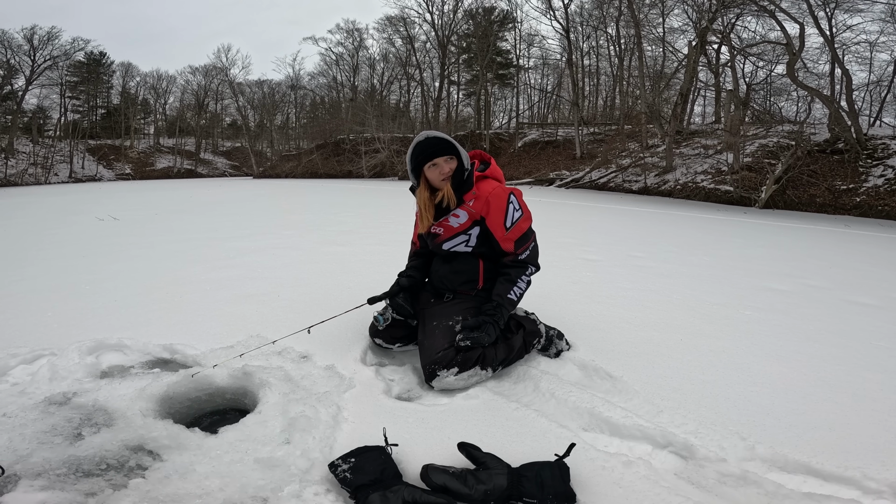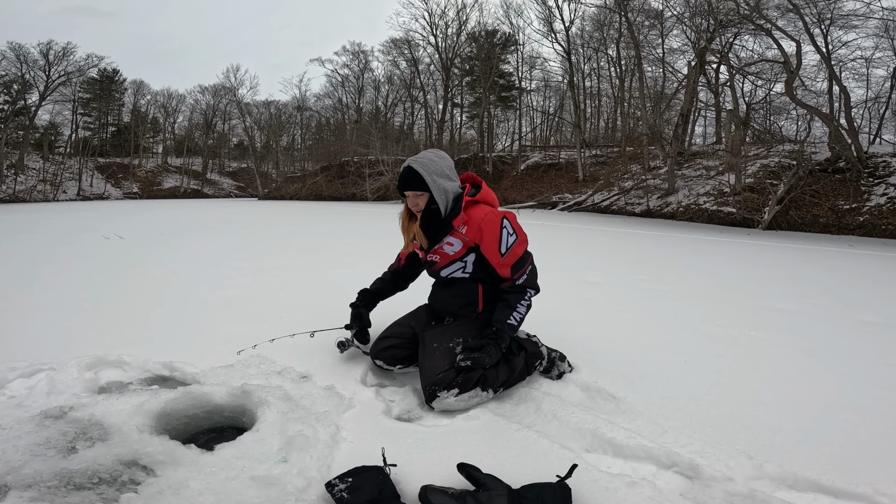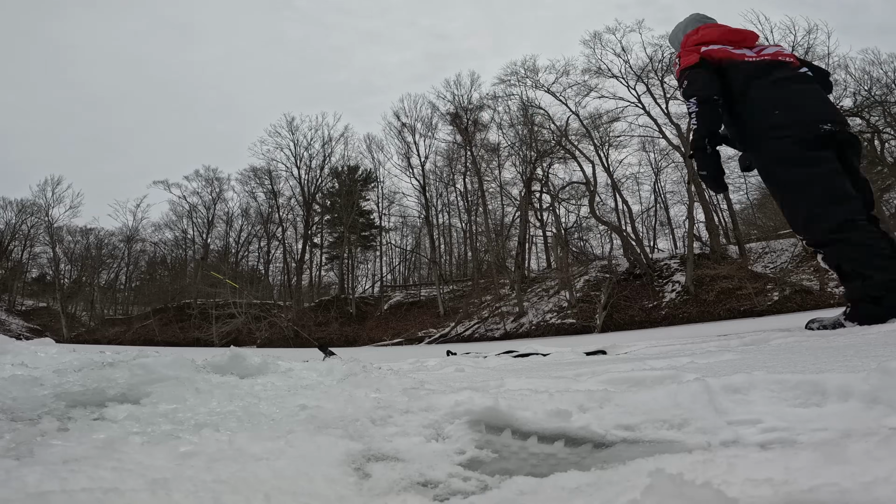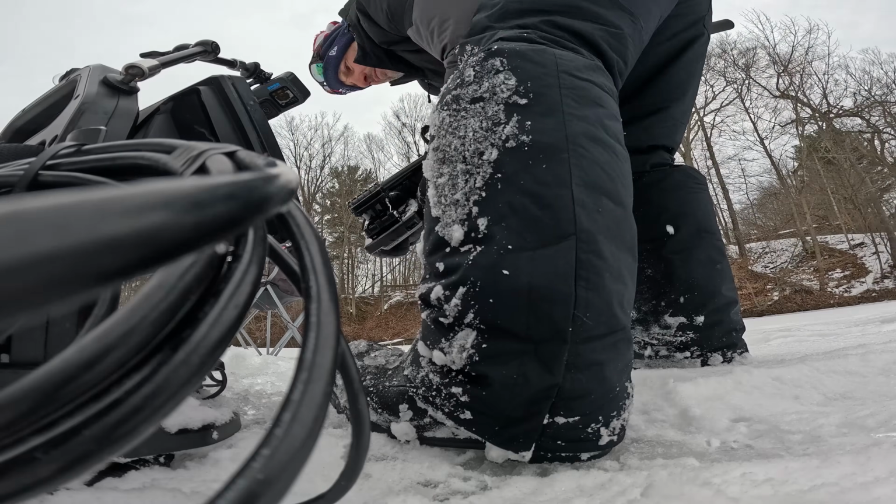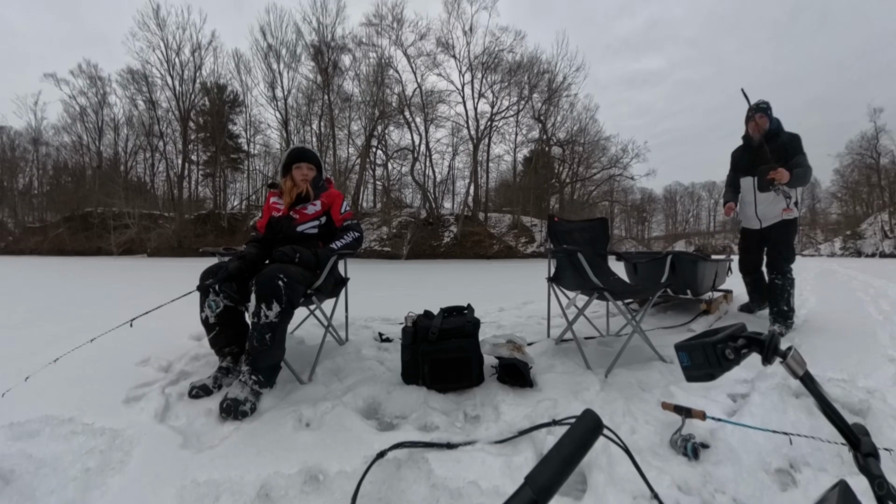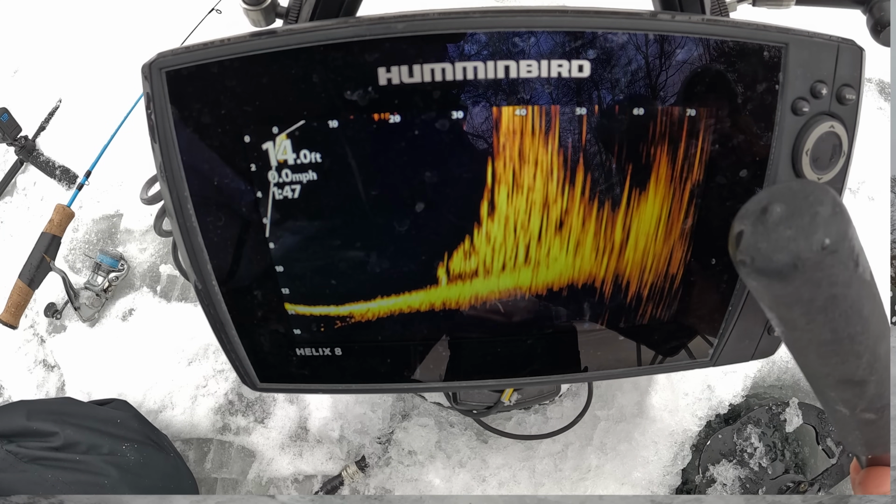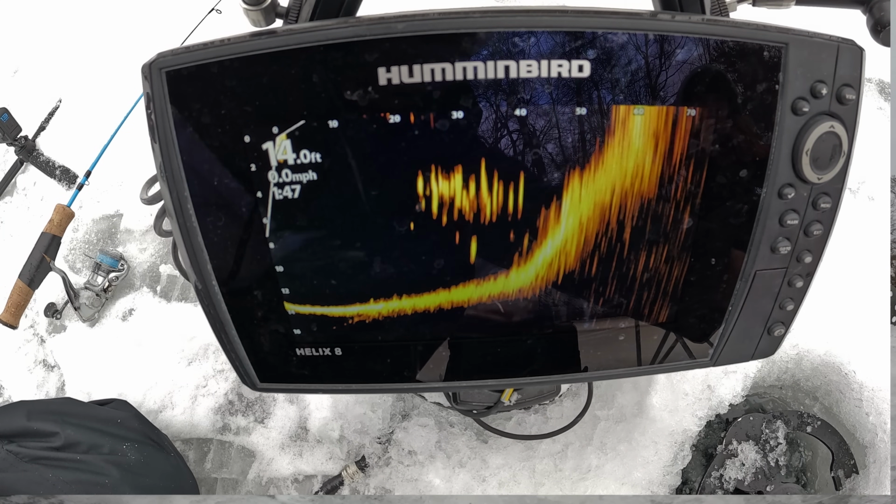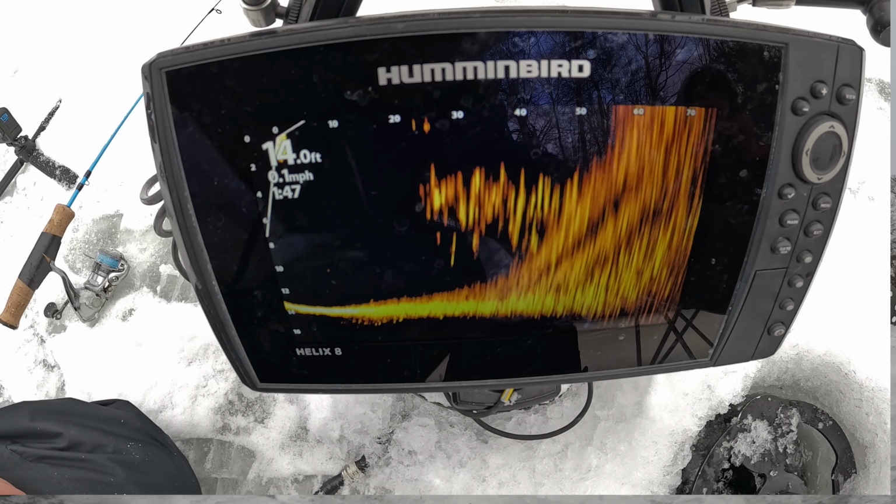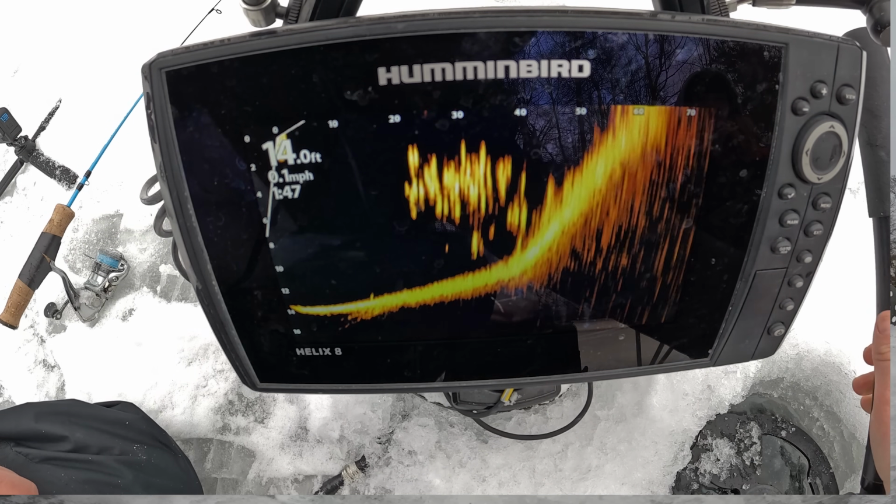Giant school. I'm just gonna drill another hole and set up shop. There's too many fish here to not catch them eventually. Yeah, I agree. That's just trees. There they are. They're 30 feet behind us. 20 feet away.